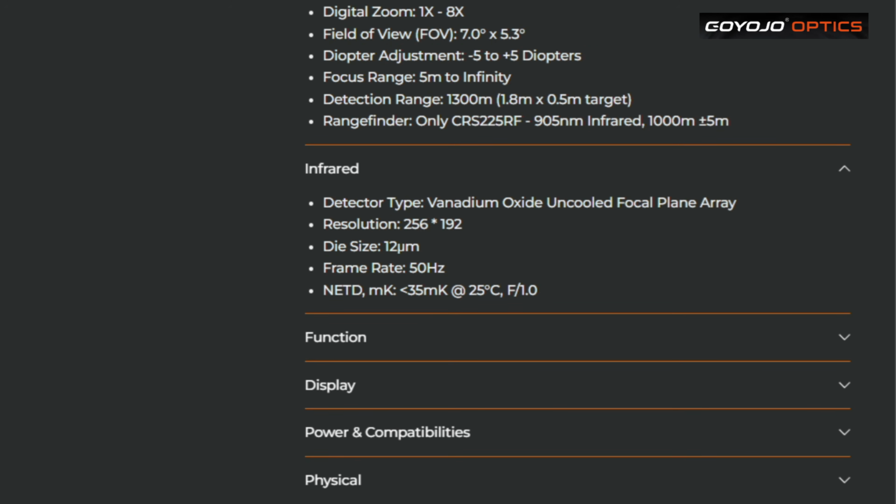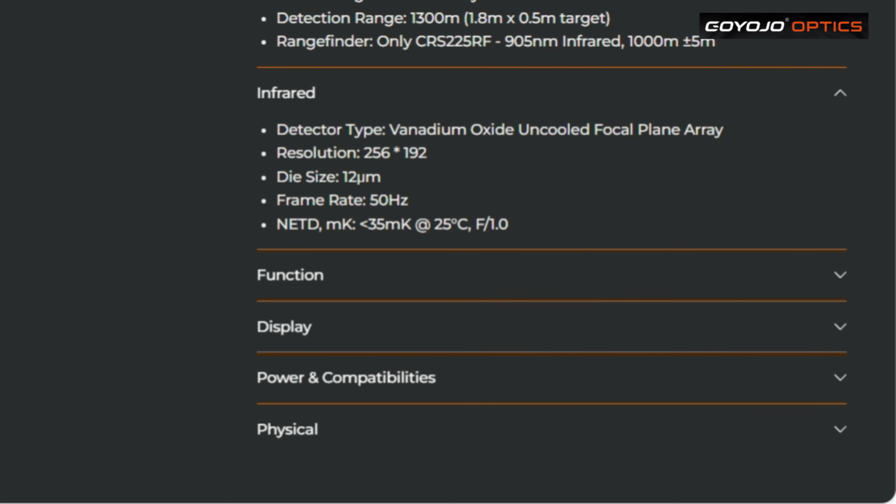Detector type vanadium oxide uncooled focal plane array. Resolution 256 by 192. Die size 12. Frame rate 50 Hz, refresh rate, NETD 35 mK at 25 centigrade.